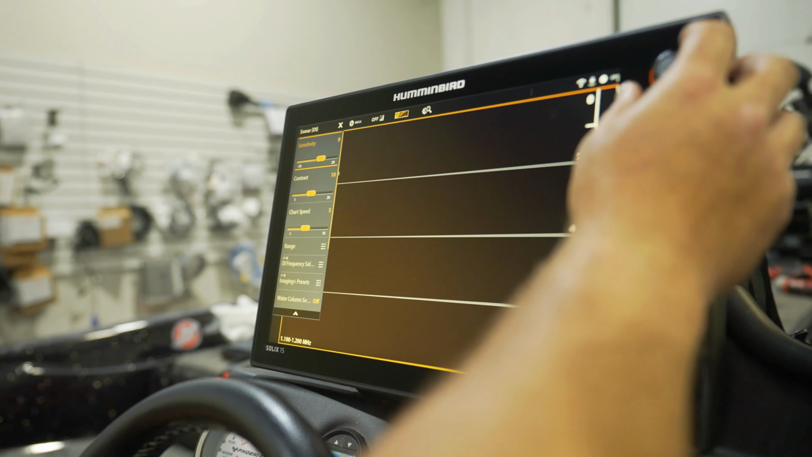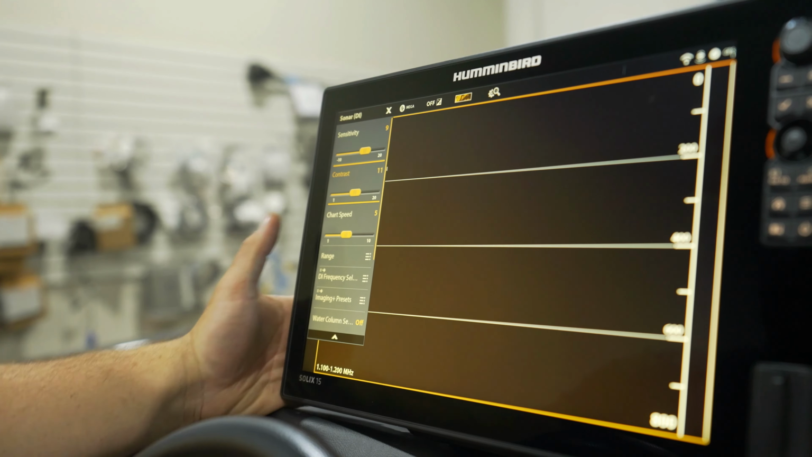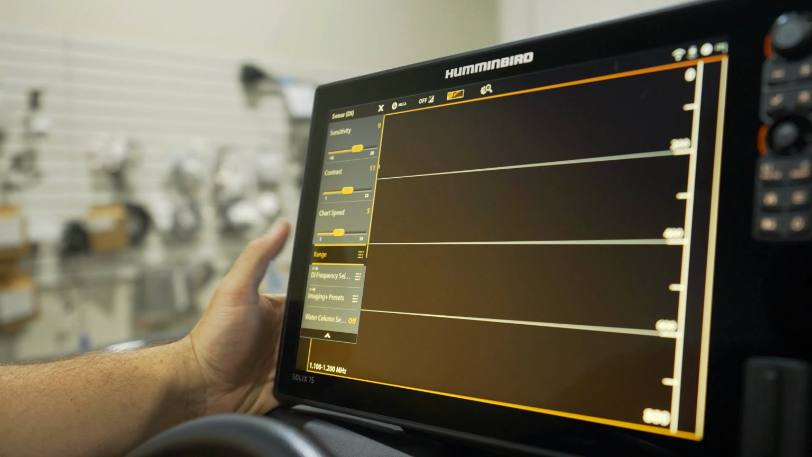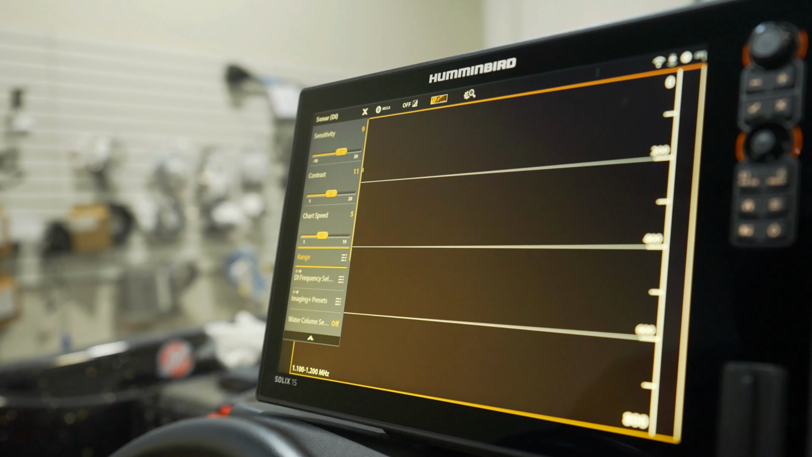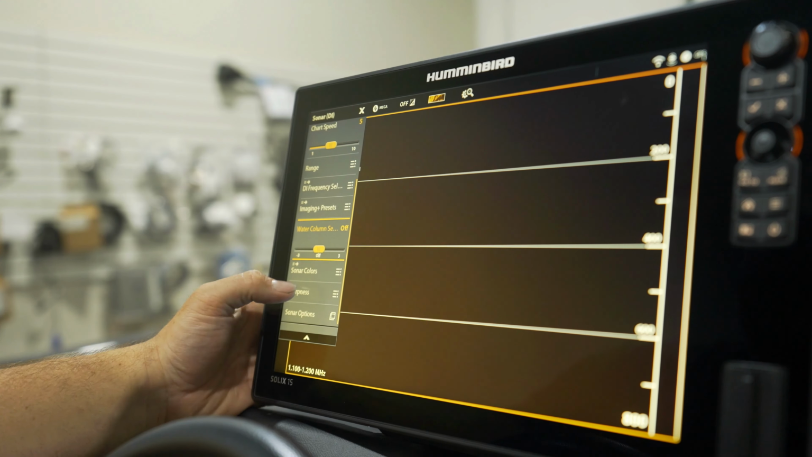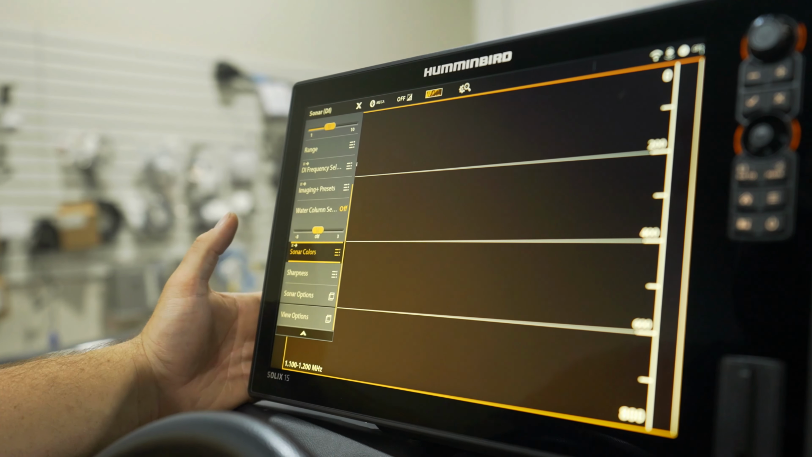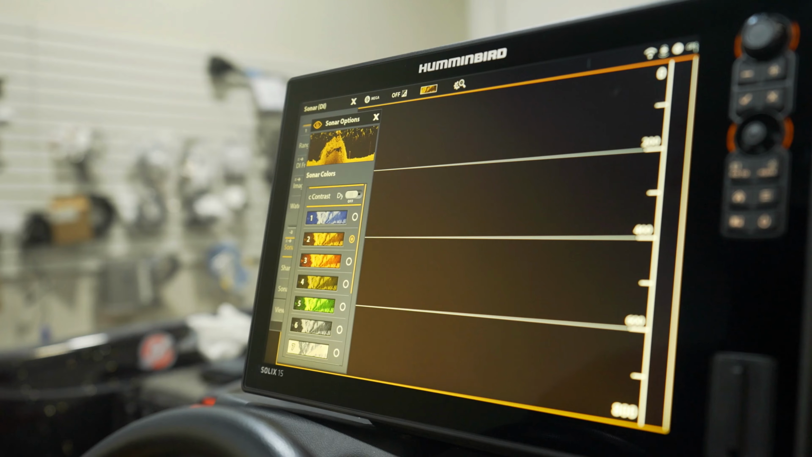Sensitivity, same thing. I'm going to go 9, contrast 11, chart speed, again, match it to your idle. Range, I like to leave this pretty much in factory settings. I'm not going to change anything from there. And then for sonar color, we are going to go to sonar options. We got our sonar colors. Same thing, 2 or 3 is what I like to run.